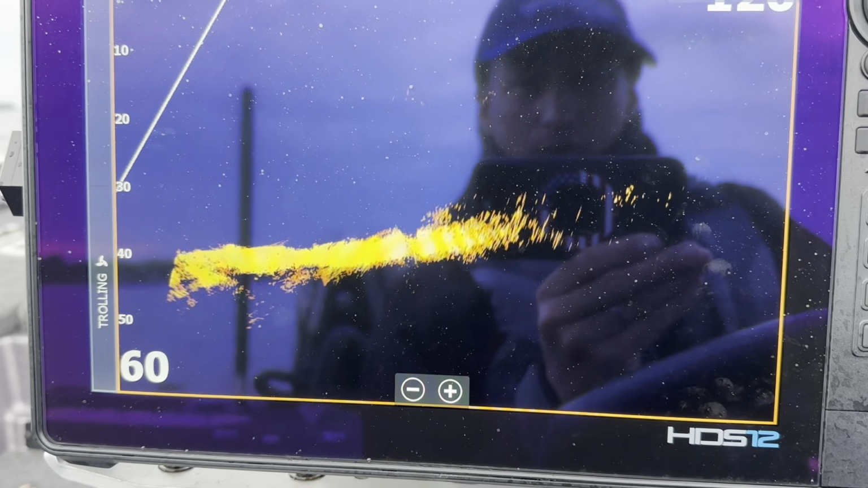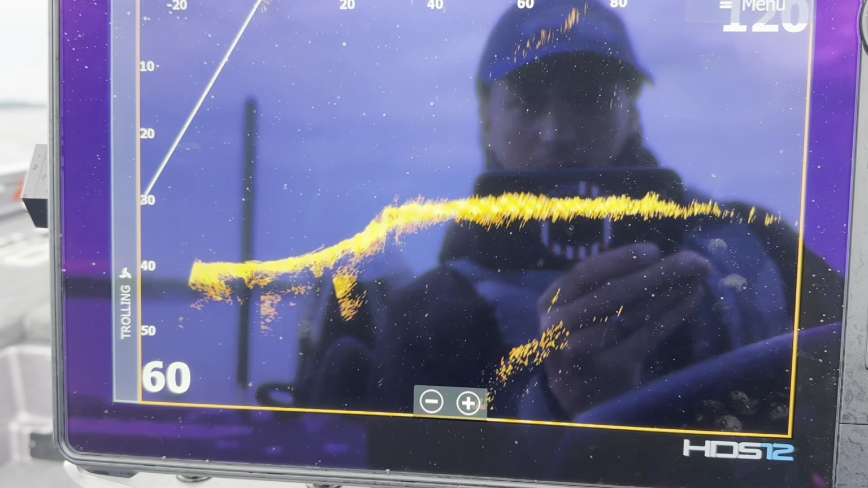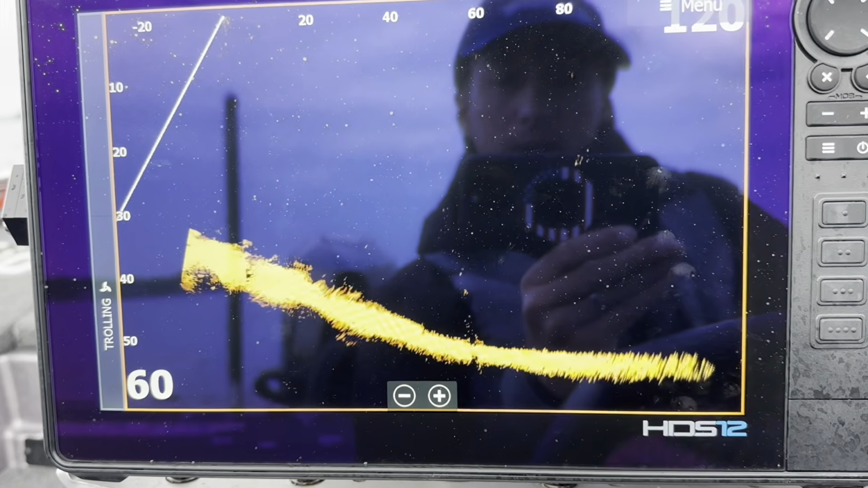And I'm just looking for those little sweet spots. I want to find somewhere it's got a group of fish. Right now I'm not even fishing for them. I'm just kind of looking. There'll be stuff I'll come back to tomorrow during the tournament.